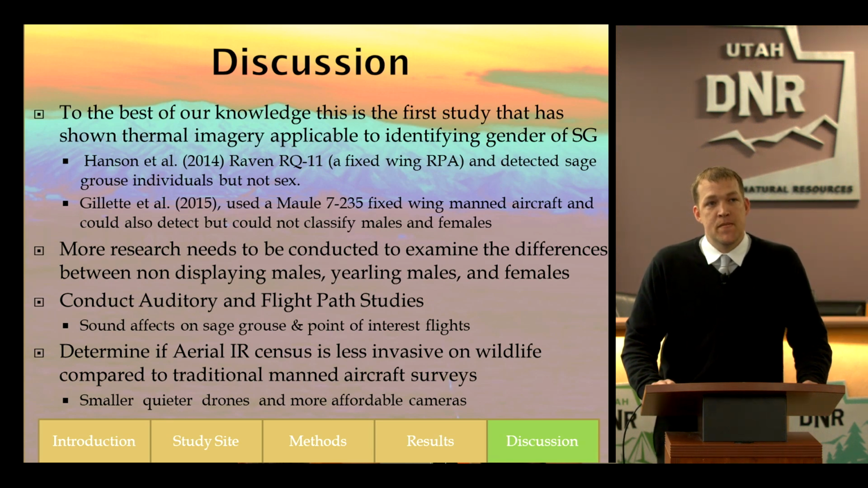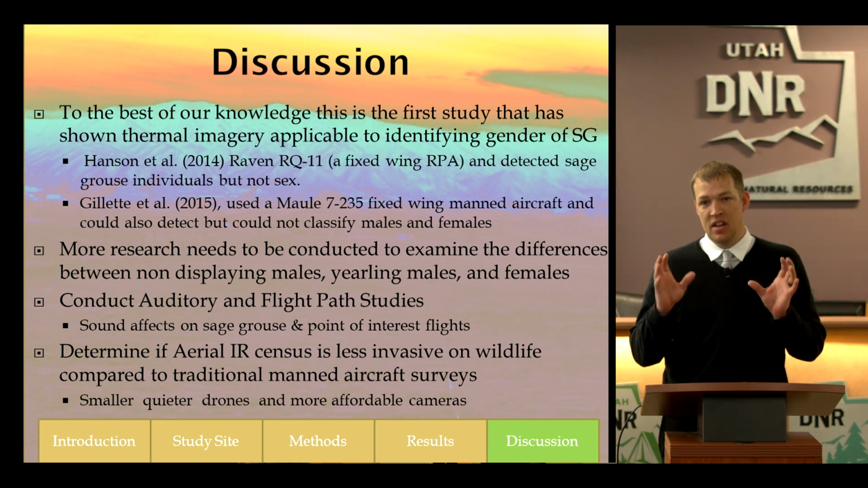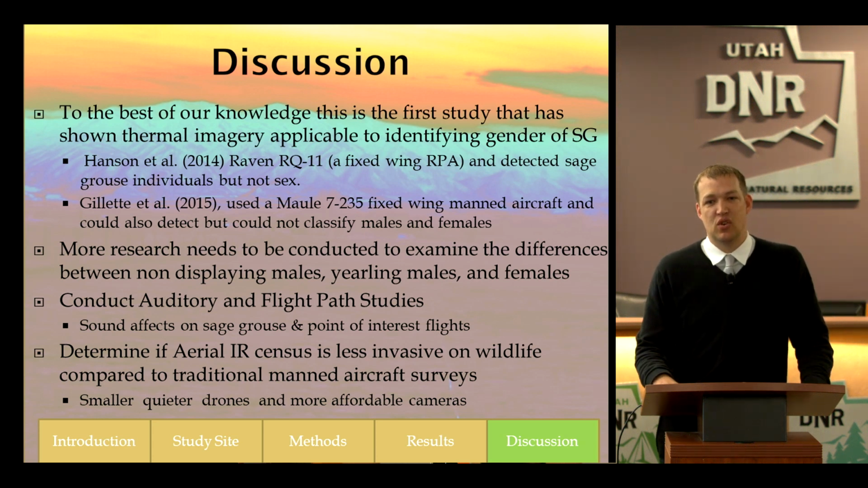So more research needs to be conducted to examine the differences between these displaying males and the yearlings. So the yearlings and the females, maybe there's some really big females out there and some really small yearling males out there. And so I would like to do some GPS collaring work to help get some ground truth data. I think that would be beneficial for future studies.